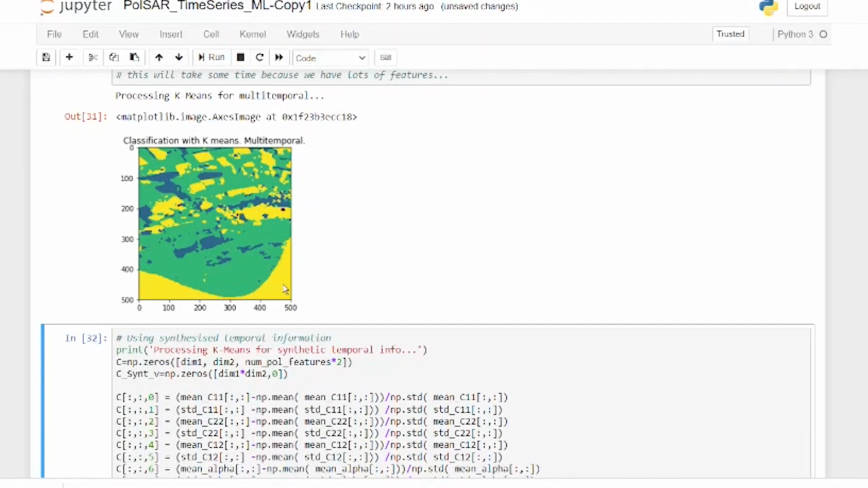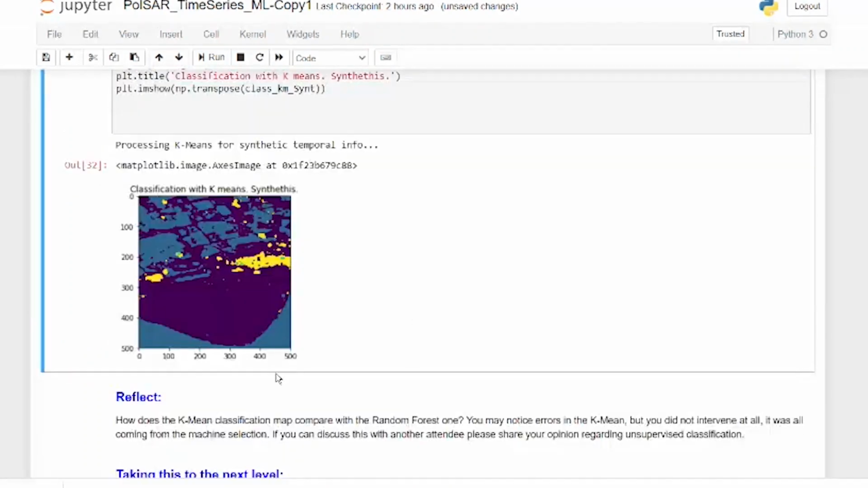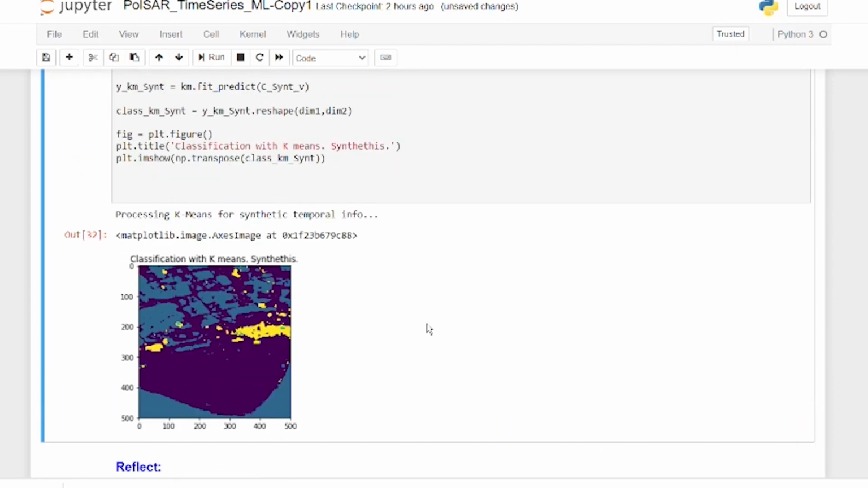It may confuse the water with inland areas. And this is the result we acquire with the synthetic information, which again is a bit better, but there is a bit of confusion there.